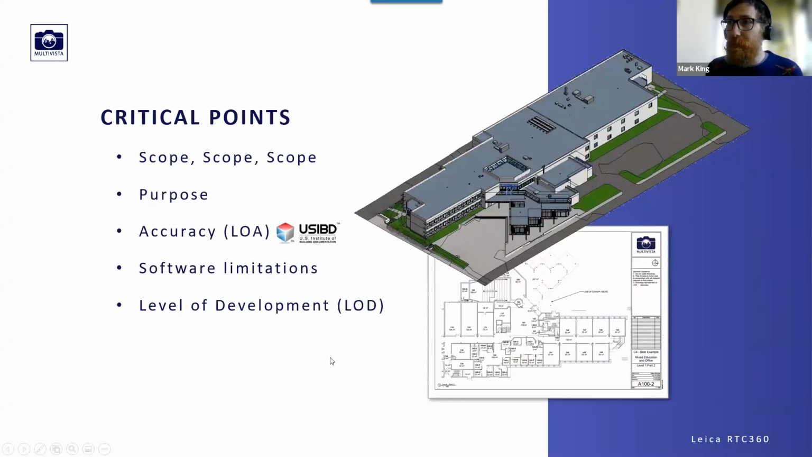Some critical points to understand. First one is scope. We have this a lot in terms of, what do you want modeled? What do you want drawn? Because effectively we've captured a lot of information. We can model and we can draw a lot of information, but is it actually required? It becomes a price, effort, need sort of equation.